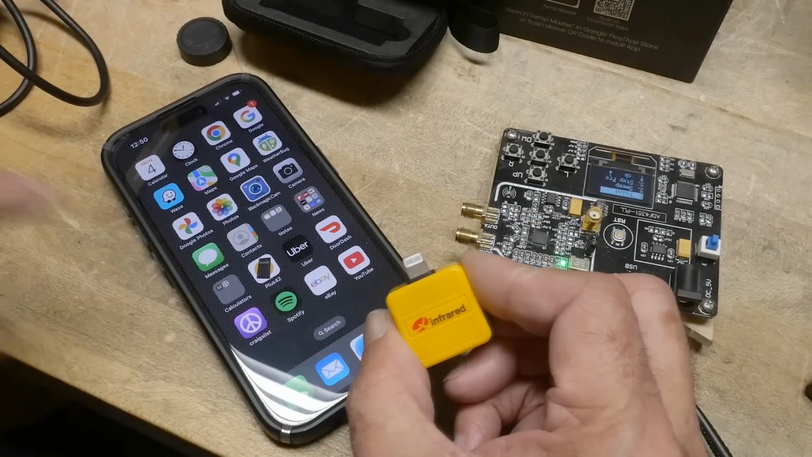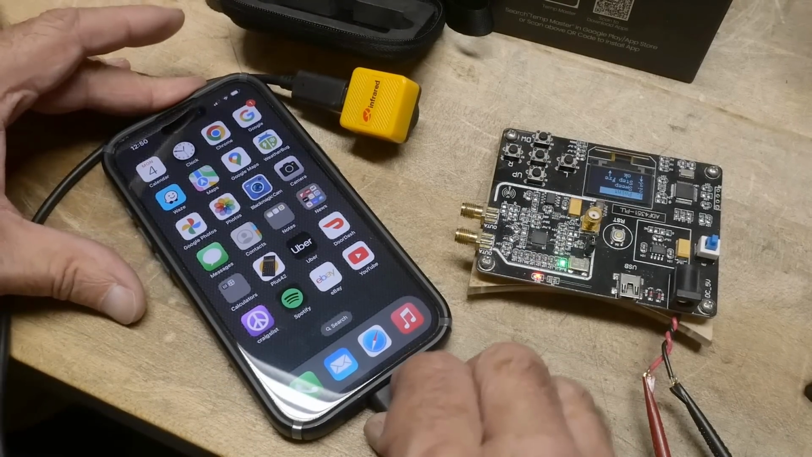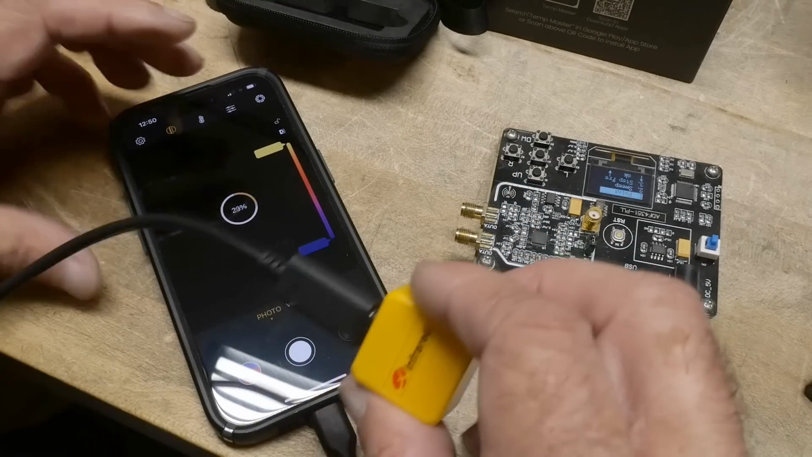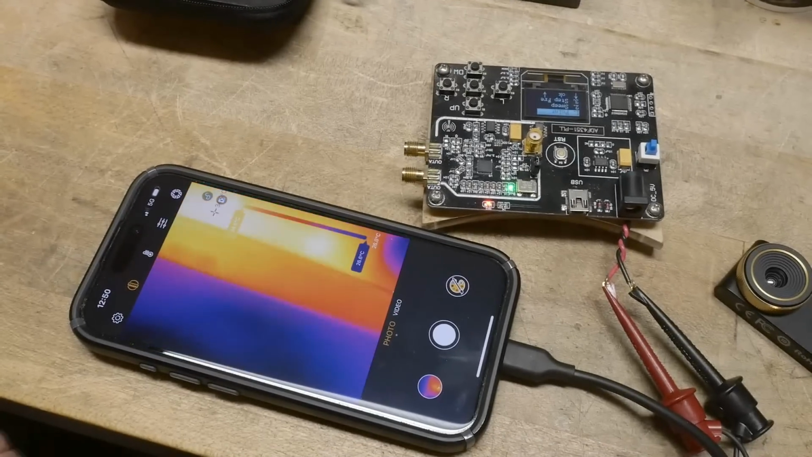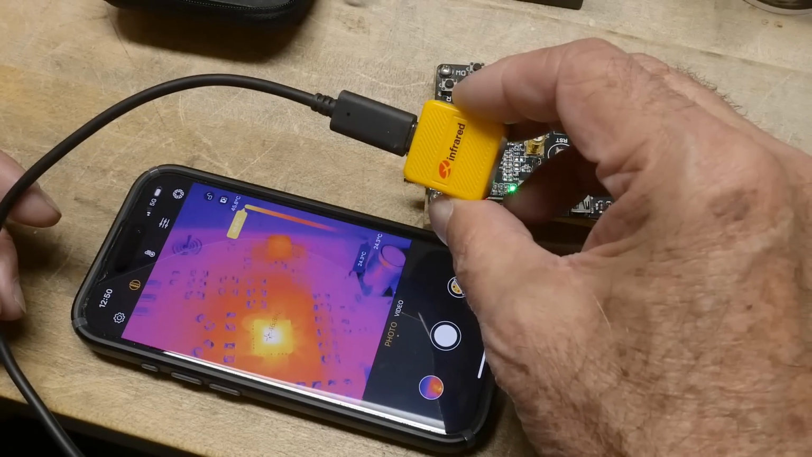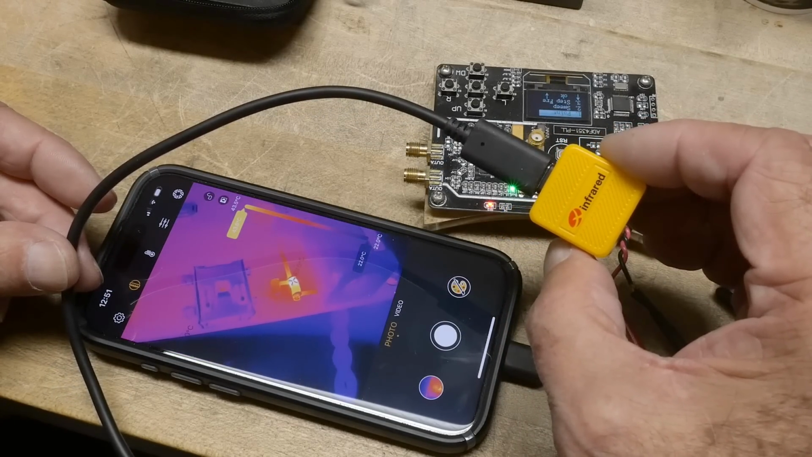Unfortunately, it has a lightning connector, but I have an adapter cable here that goes from lightning to USB-C. So we can start this up, and we'll allow its program to run. All right, let's see here. So here we've got this little camera, and make sure that I don't get the cord in the way, but you can see it's pretty close to the same thing. I don't really see much difference between the two.